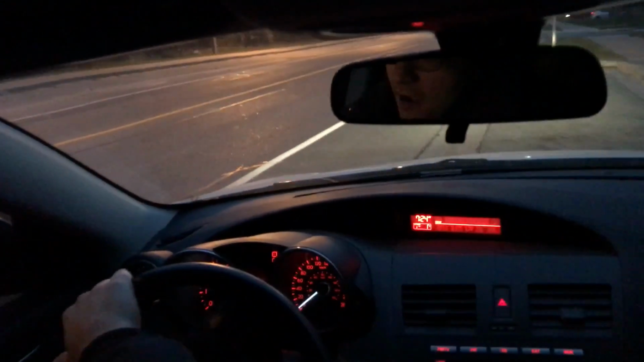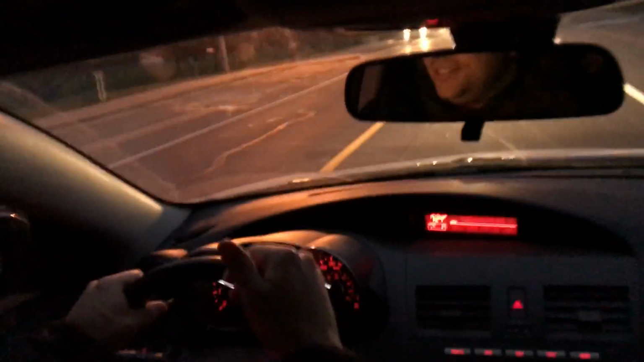Let's go. All right, so first and foremost, you want to have the right lighting. You want to make sure that your headlights are on because that's going to illuminate the road in front of you. As you can see right here, the road in front of me is nice and illuminated. I can see everything that's happening in front of the car. That is because the headlights are on.